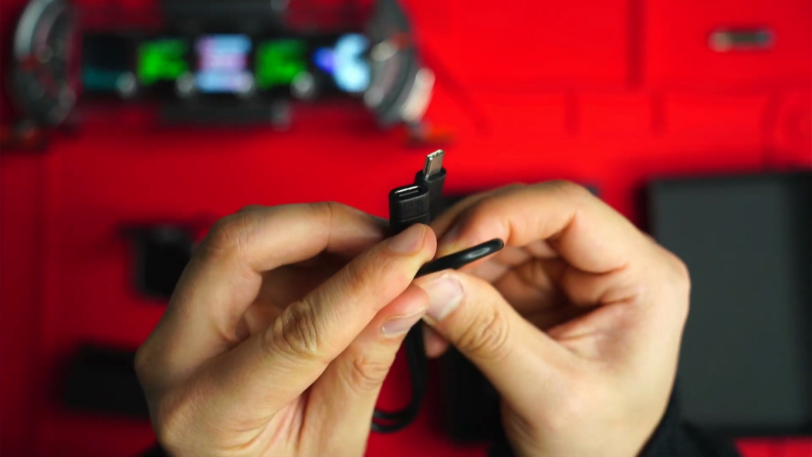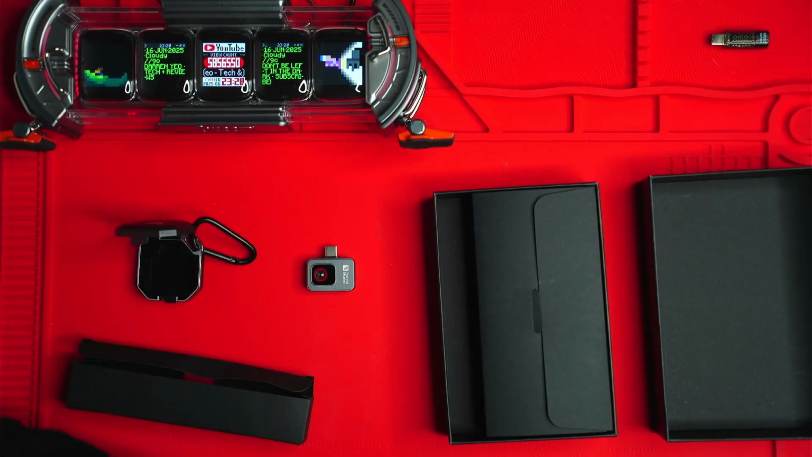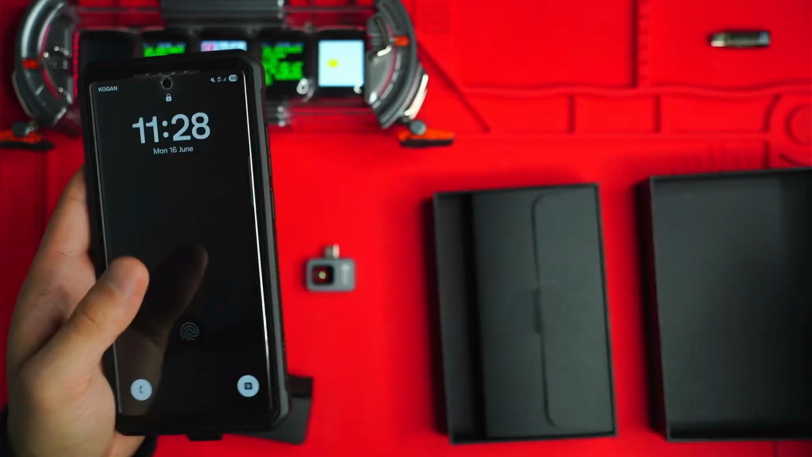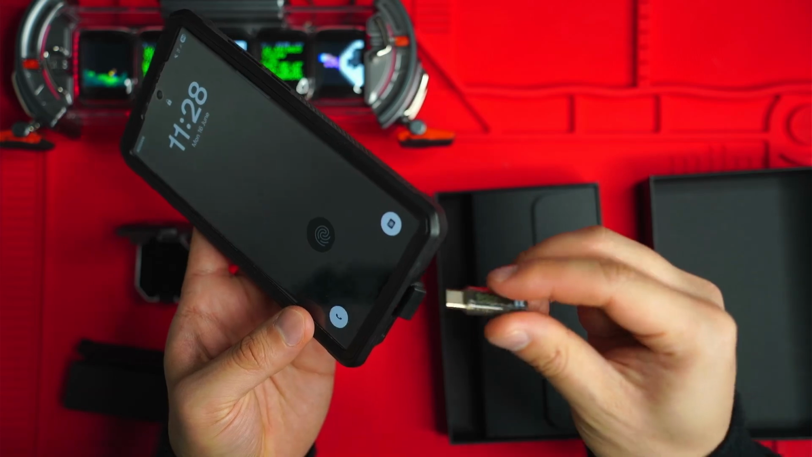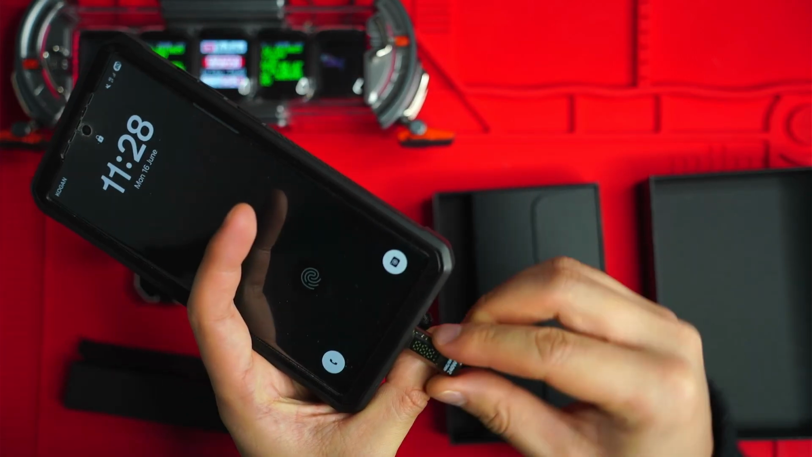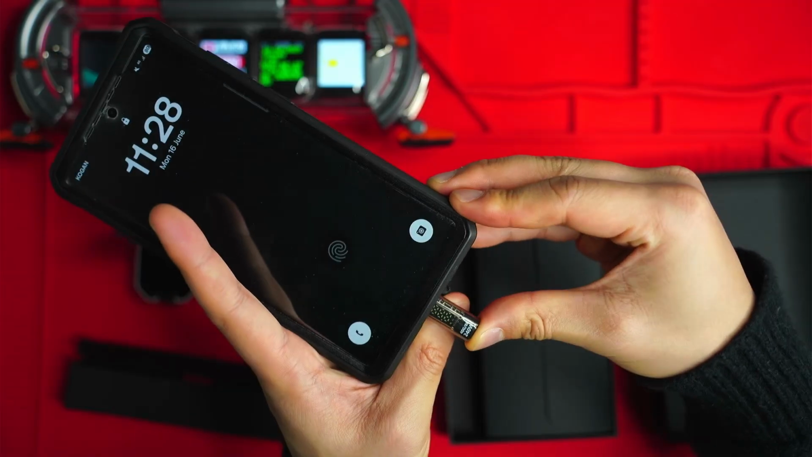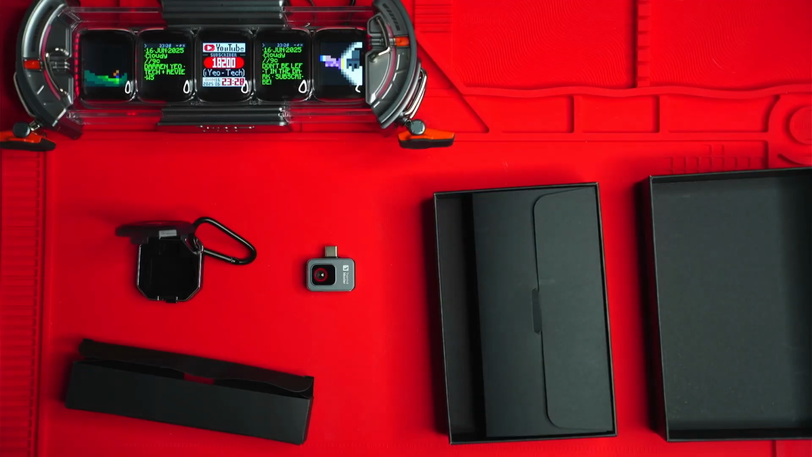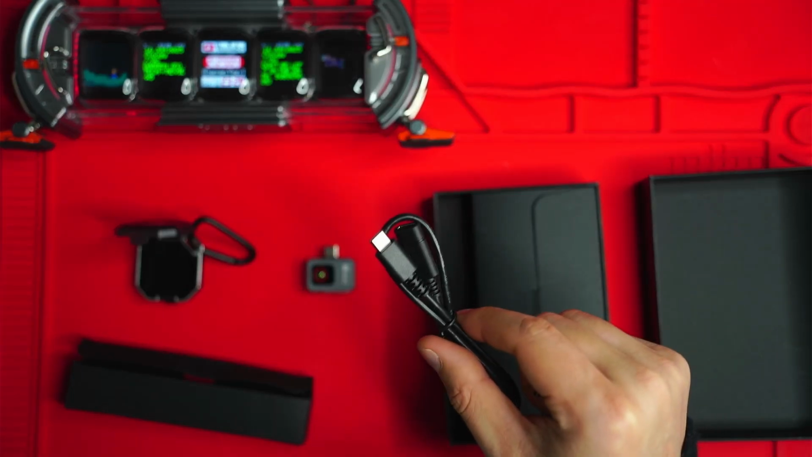For those of you who use a pretty chunky phone case like I do, this can really come in handy. What I've bought myself is just one of these particular units here, which plugs in at the base and allows me to get past that chunky case. But you can use this one that's included as well.